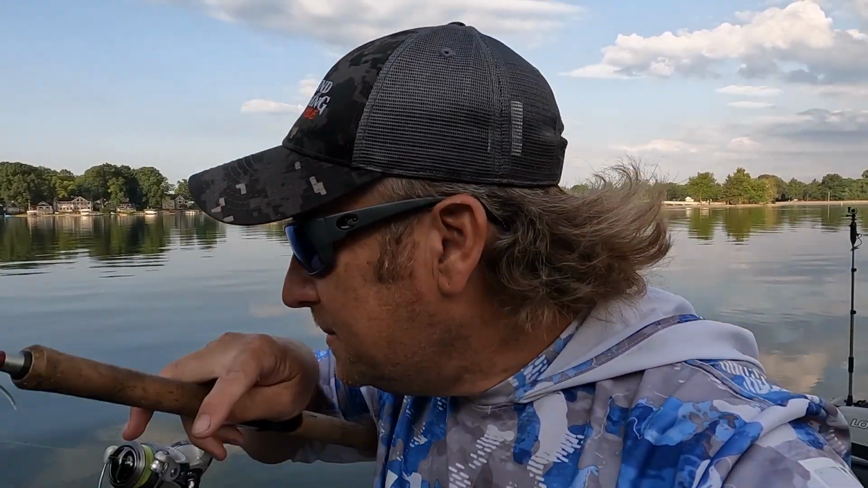Number two, when you're reeling, like you cast out, bring that bait back to the transducer, not to the side of the boat. So when you cast out, don't turn your rod off to the side and start reeling it in, because you're gonna miss that bait. You have to bring it back to the transducer. You got to keep it in that window.